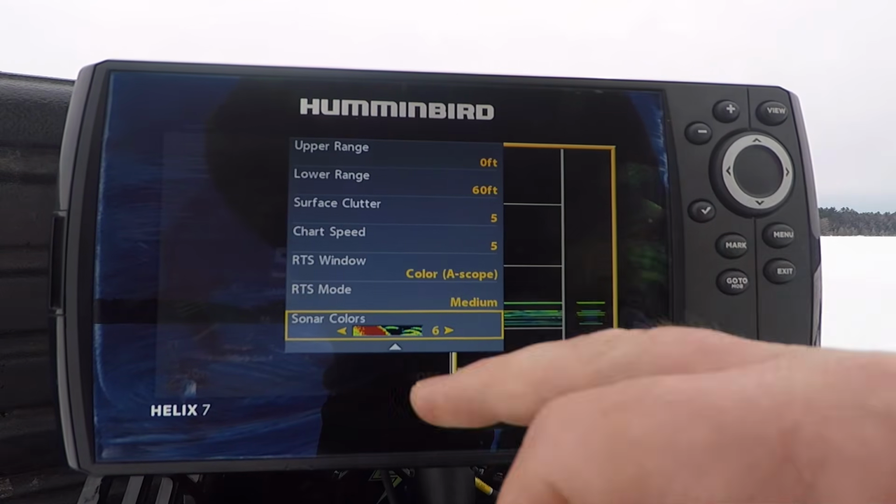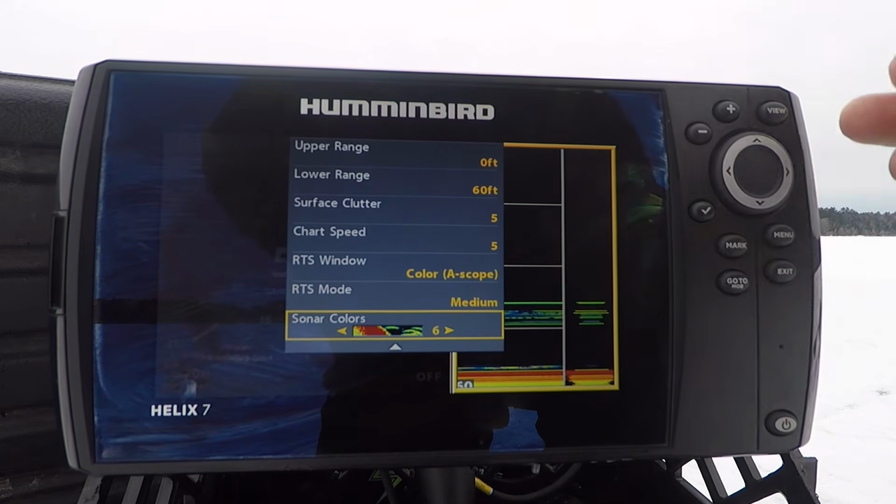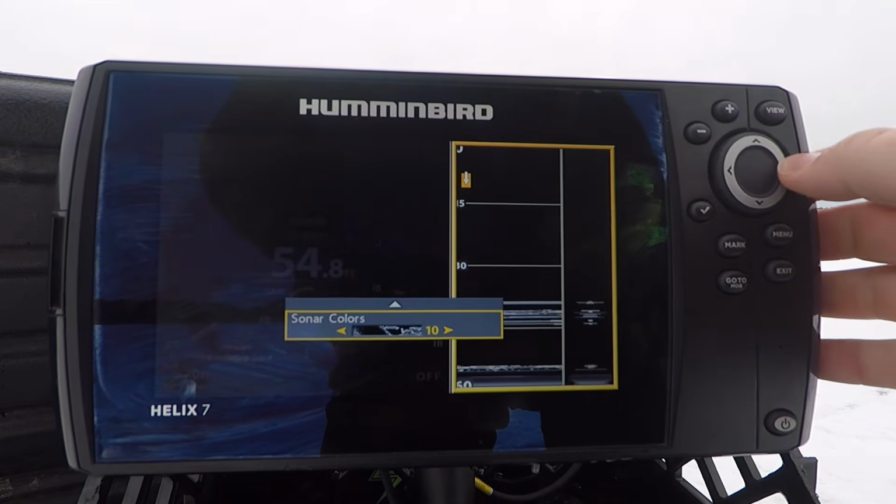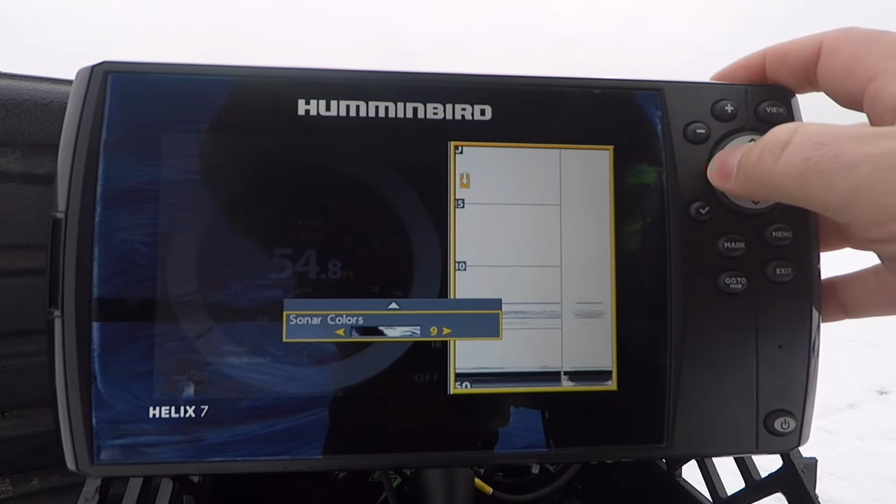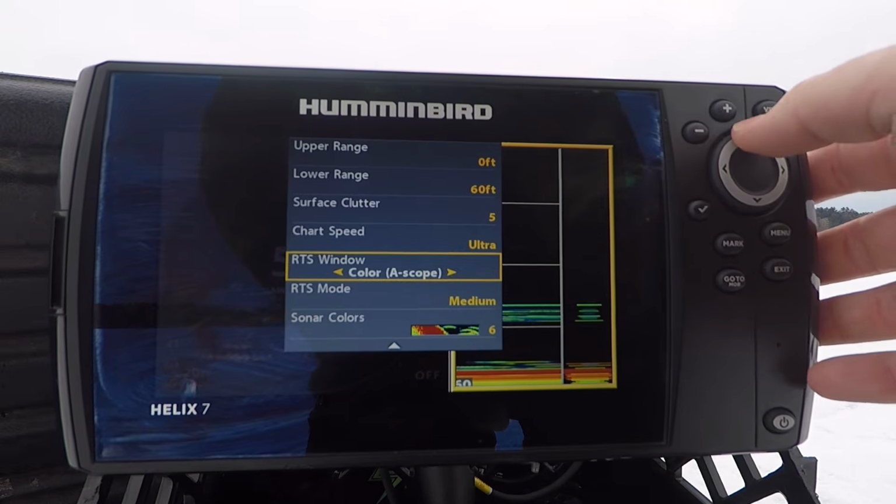And going down your sonar colors, there's a bunch of different settings. I happen to like the black on black. There's a bunch of different settings here. You can go through and find which one you like, but I happen to like the preset, which is number 6. And we forgot to talk about chart speed.